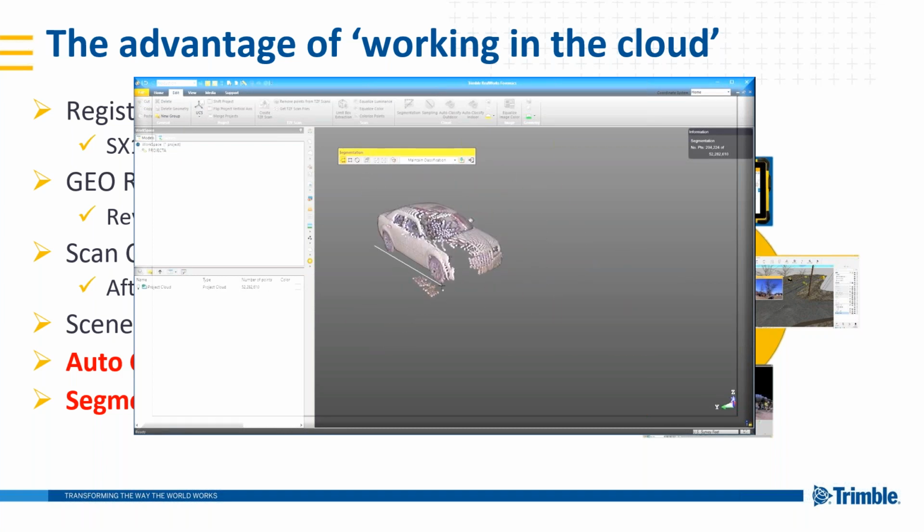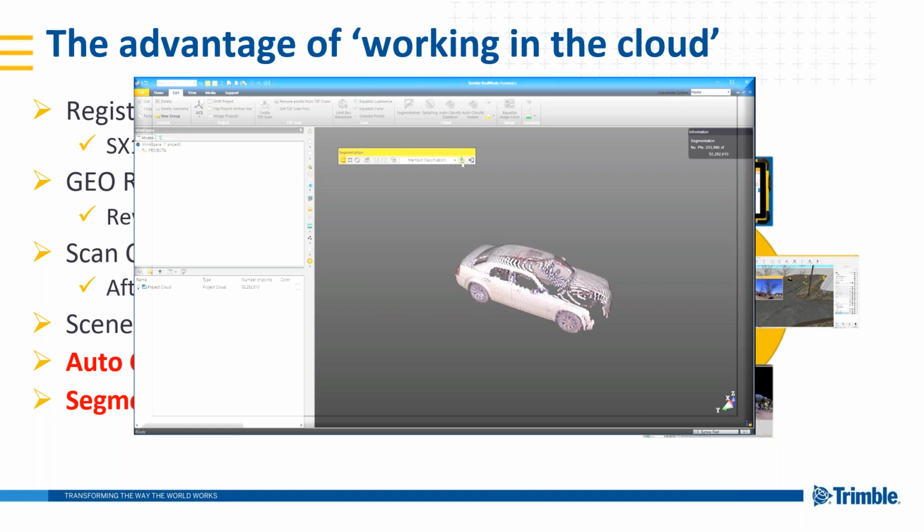It looks like one more, missed a few points on the back side of it. All right, and with that, I'm pretty happy with that. That's got my entire car without any ground in it. So the next thing I want to do is create my new cloud. Now, if I was classifying this or if I already had classifications built in, I could change the classification of the car. But for this, I'm just going to create a new cloud.